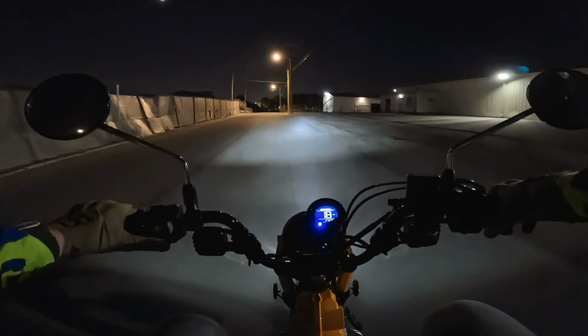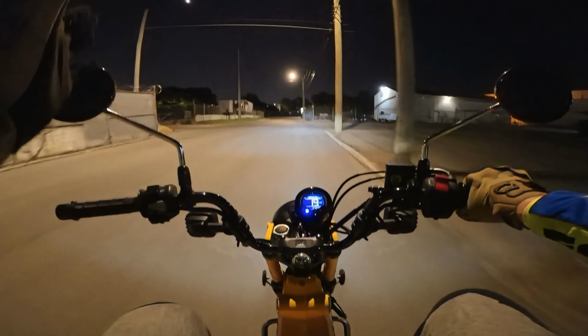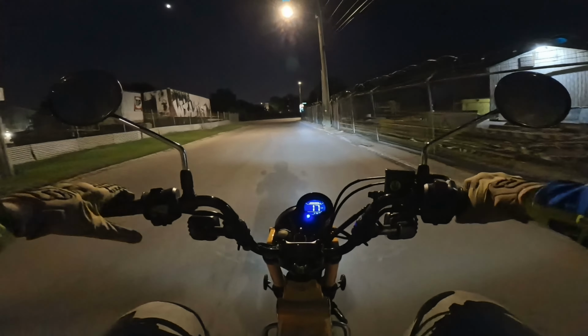Yeah, so that was taking this Honda Trail 125 out for a ride at night in Louisville, Kentucky, kind of going through downtown and then to the west end of Louisville. But yeah, that's it till next time.